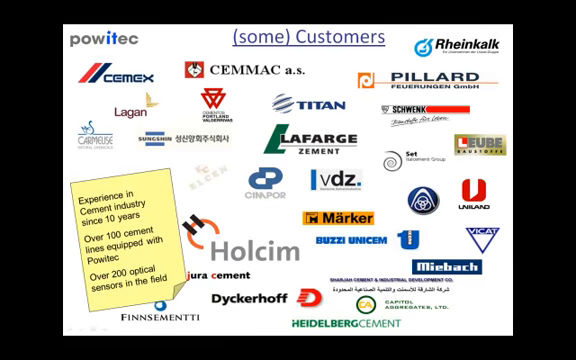So, who uses this superior solution? Well, the global players and market leaders as well as the smaller family-owned cement producers. There are over 100 cement kilns worldwide equipped with Powitec system, and customers like Holcim and Lafarge are distinguishing the product as the best available technology.